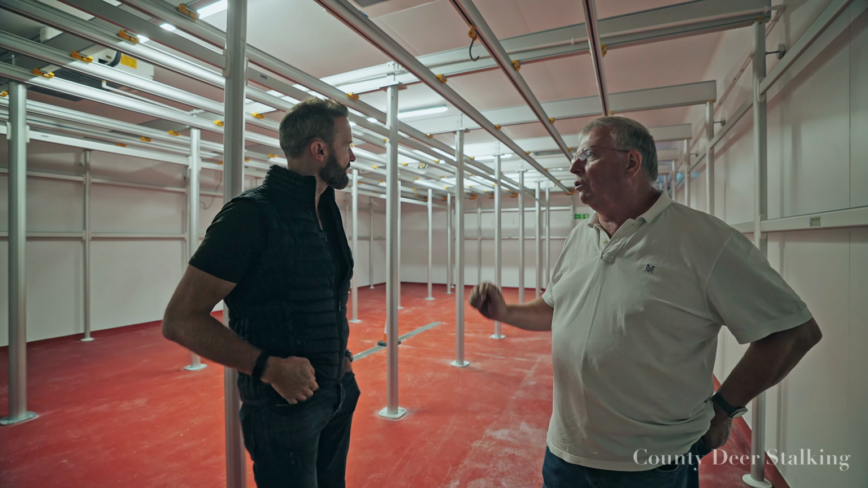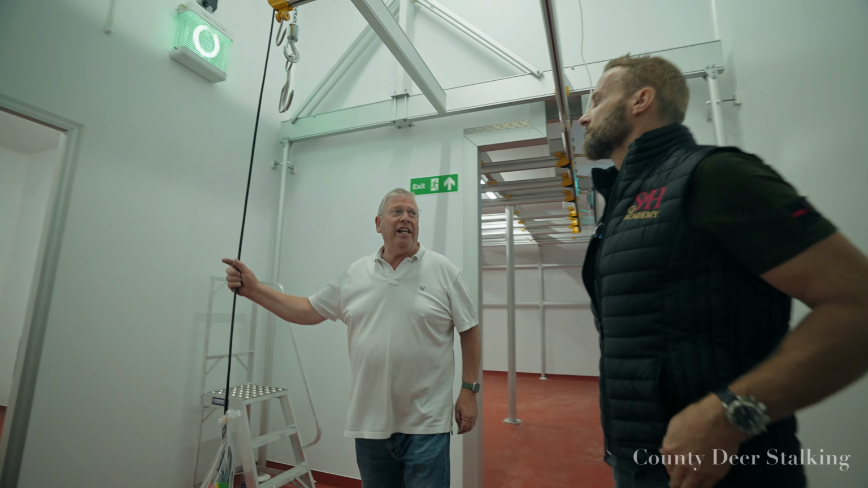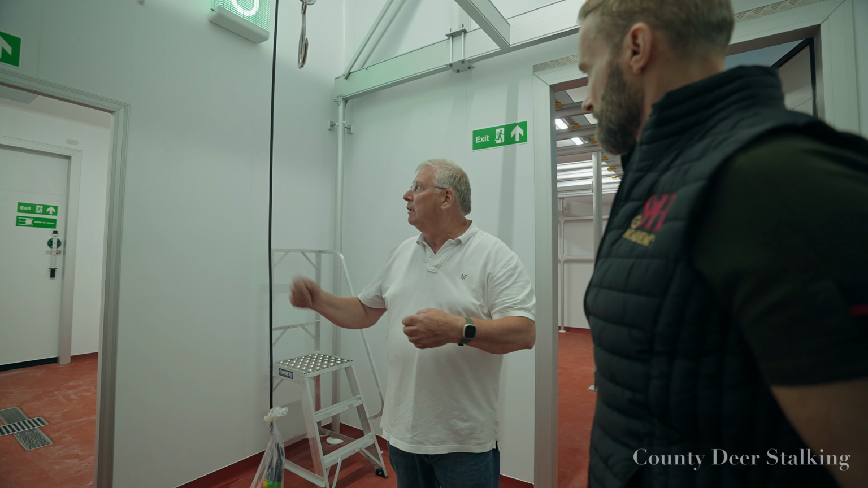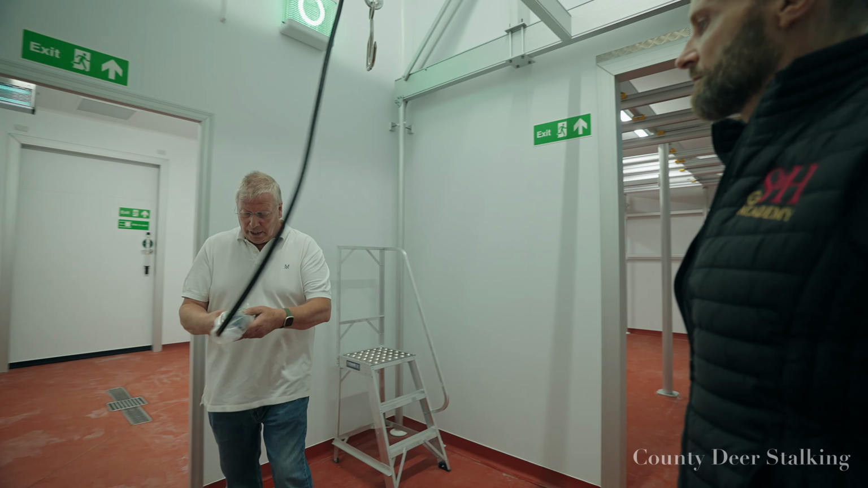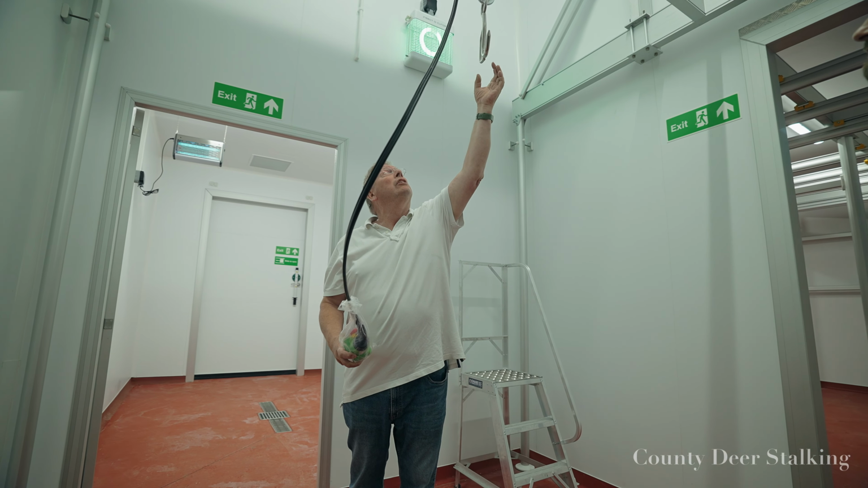Good. So the process of freezing. And then we carry on through here. So this is your skinning area. It can be taken off, put on a special skinning table, skinned by hand, or you can actually pull the skin off by using this special winch.